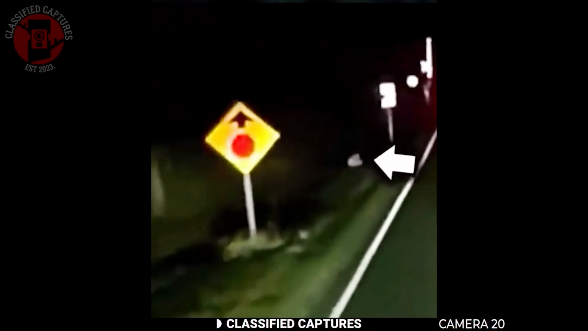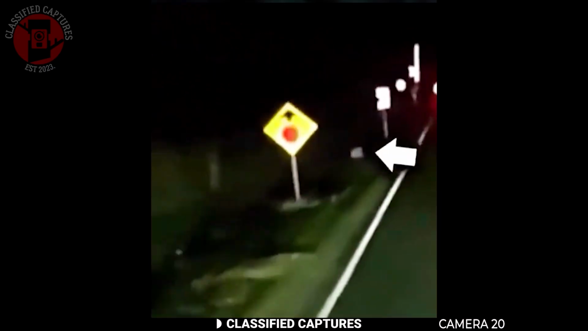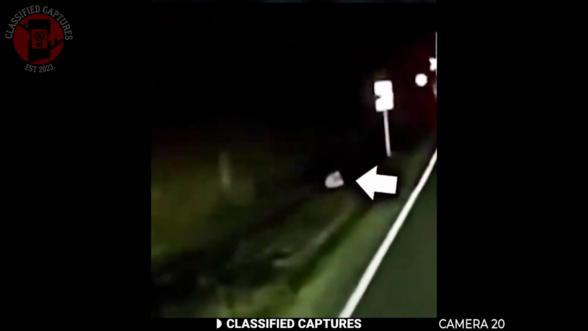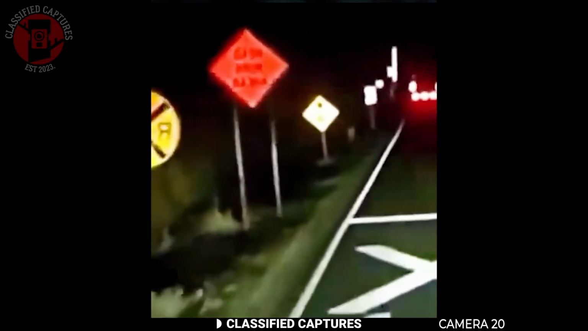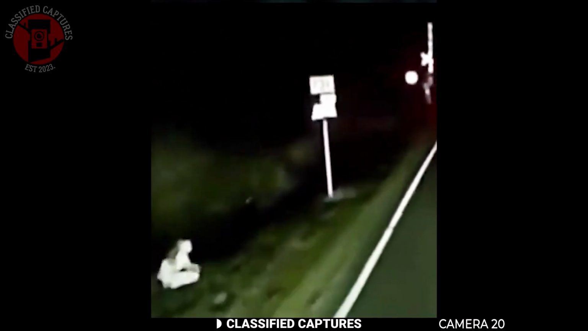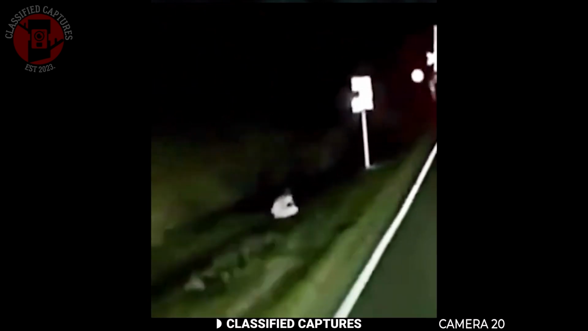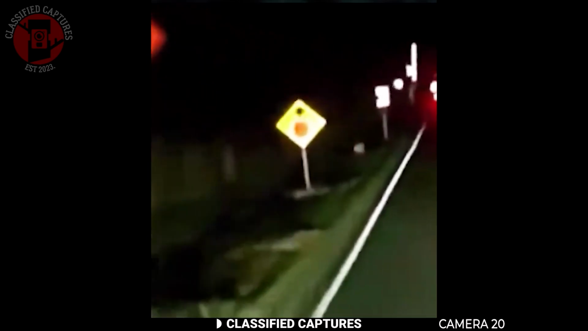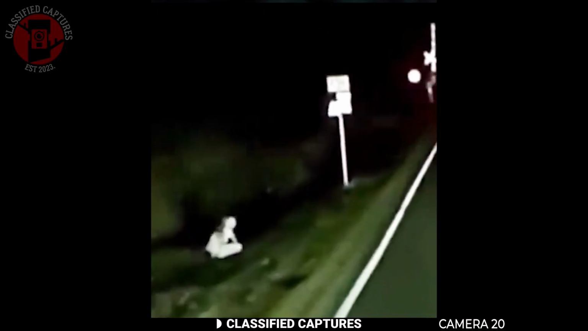A man was driving down a deserted street one night when his dash cam captured something truly unsettling. On the side of the road, there appeared to be a pale figure sitting cross-legged on the ground, its head bent downward. At first glance, it looked like a person draped in a white robe, motionless and eerie in the darkness. But as the car approached and passed by, the figure lifted its head and moved, revealing something truly bizarre.